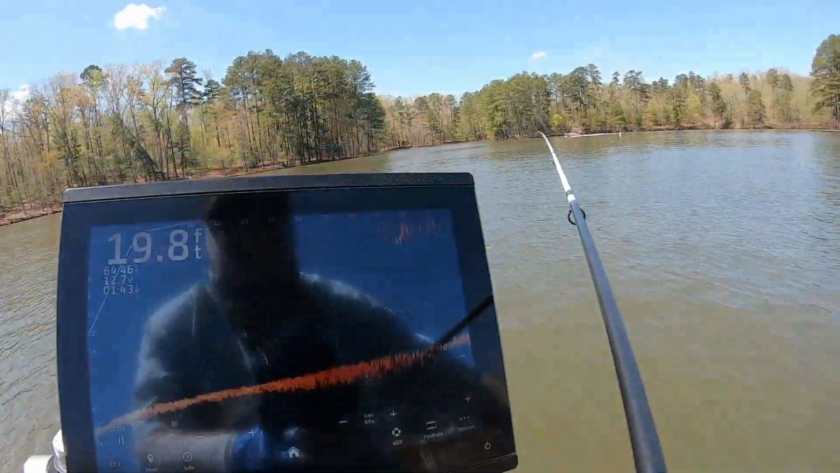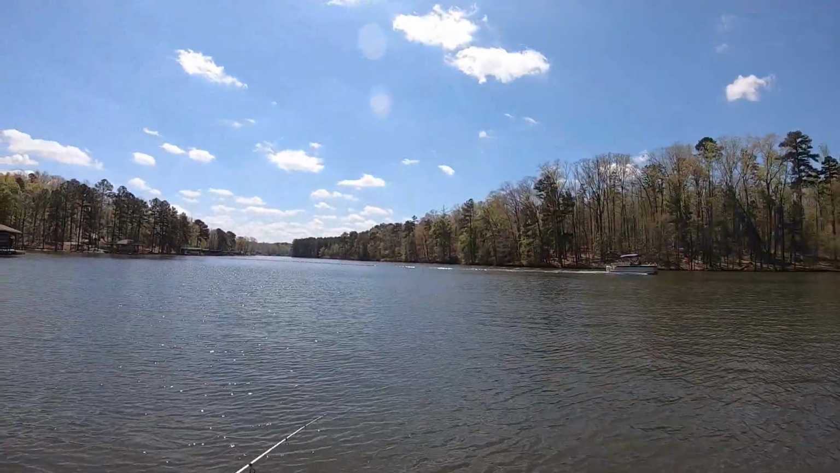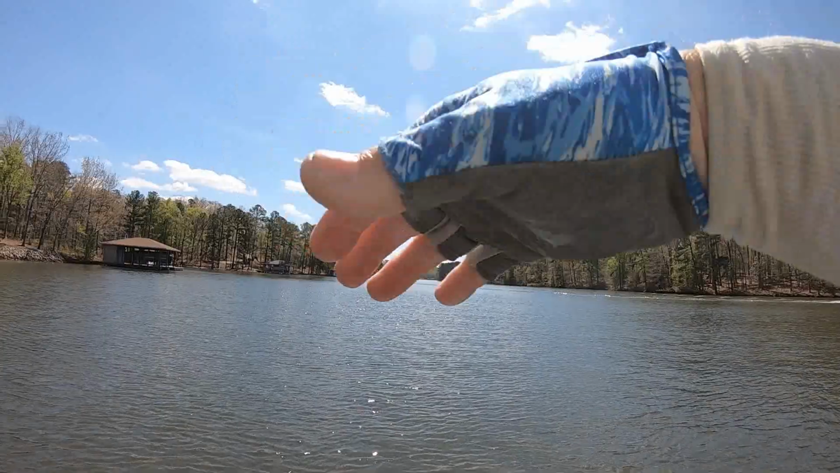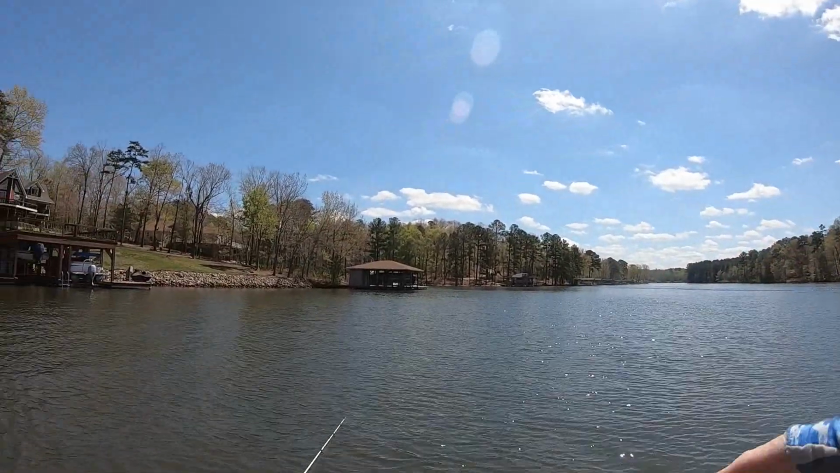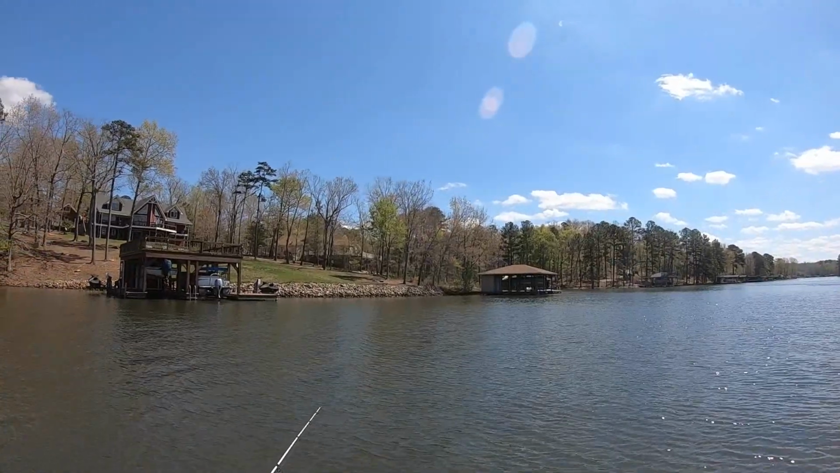So what I'm going to do now, since I caught this in this channel, I'm going to keep down this channel further. There's a cove right here. I want to check the mouth of the cove on both sides because there's stumps on the other side of it, I know. I want to look for any kind of structure, stump or anything that's in 6 to 12 foot of water because there's going to be crappie on it.